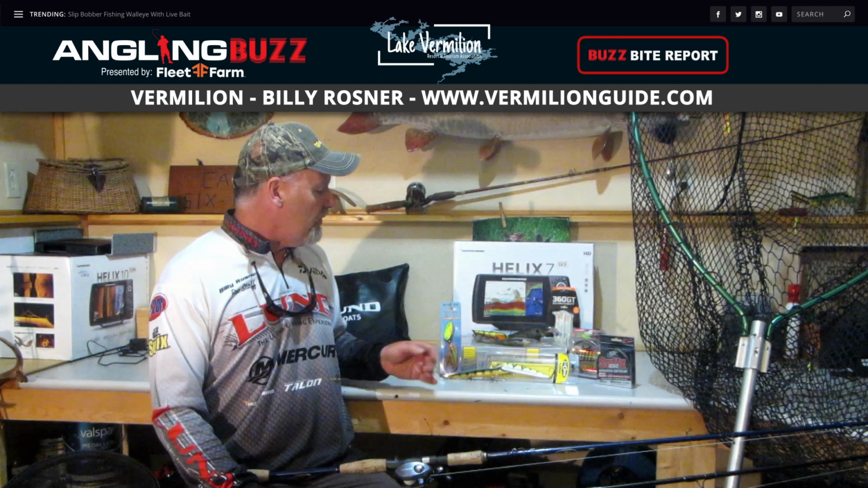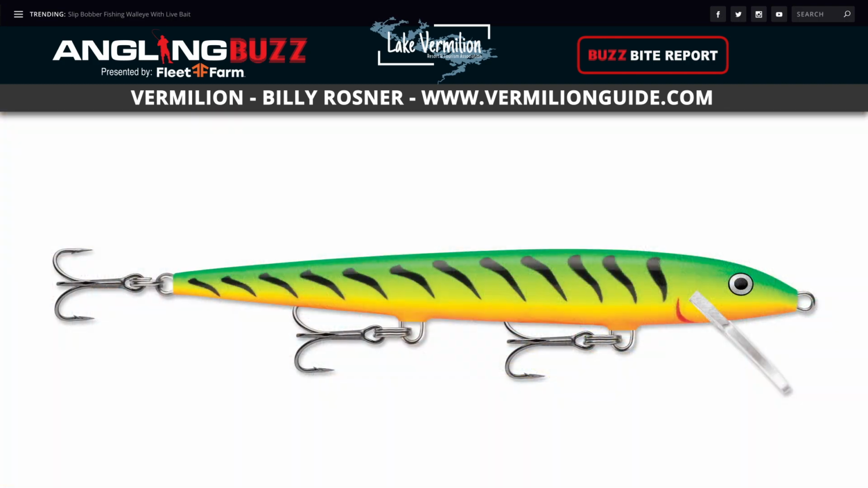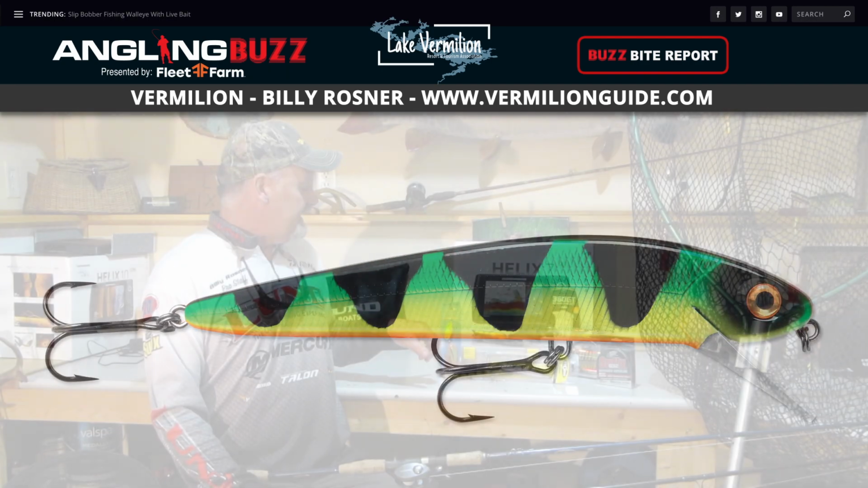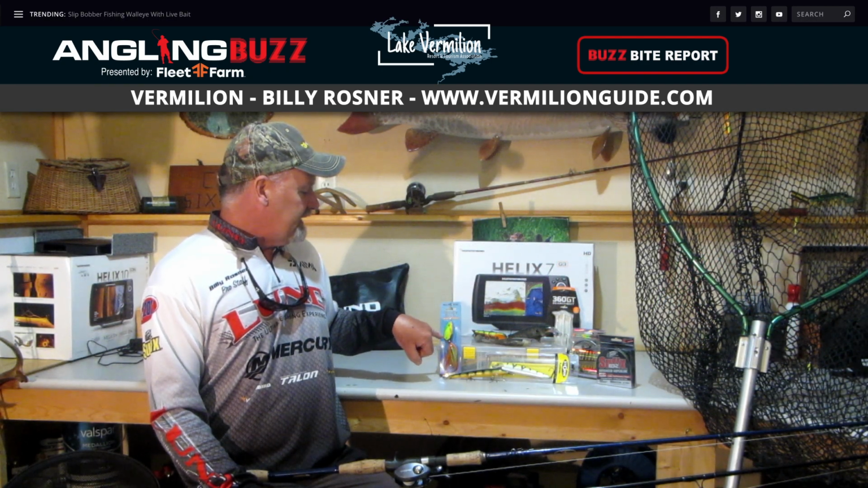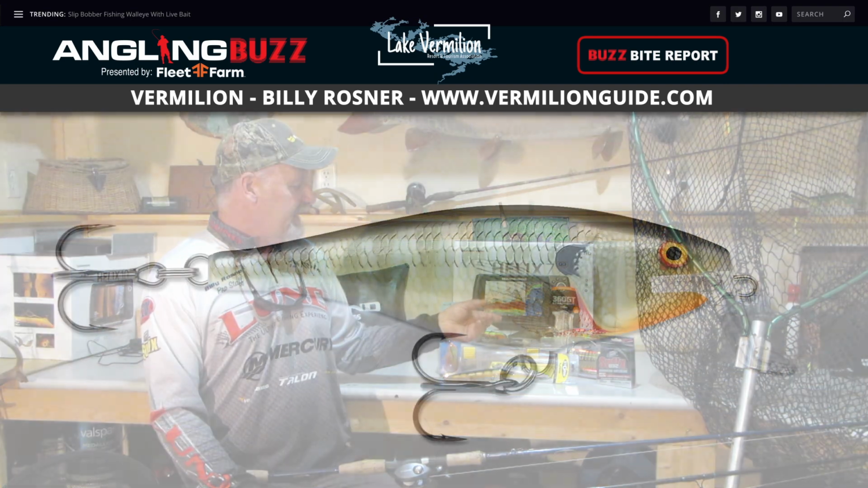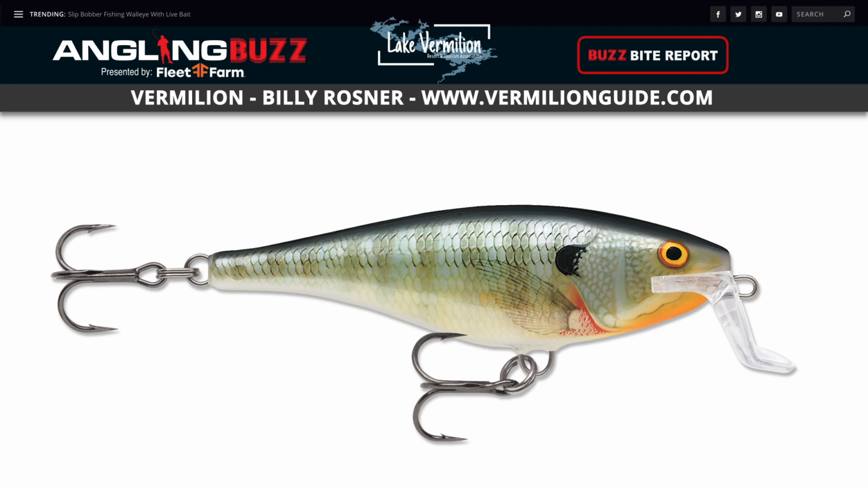As far as baits go, I like the Rapala number 18 floating wrap, the Storm Flat Stick. I like the Blue Fox spinnerbait. I like that chartreuse blade. That seems to be a winner on Vermilion. That Super Shad, like a bluegill pattern, works good for me on Vermilion.